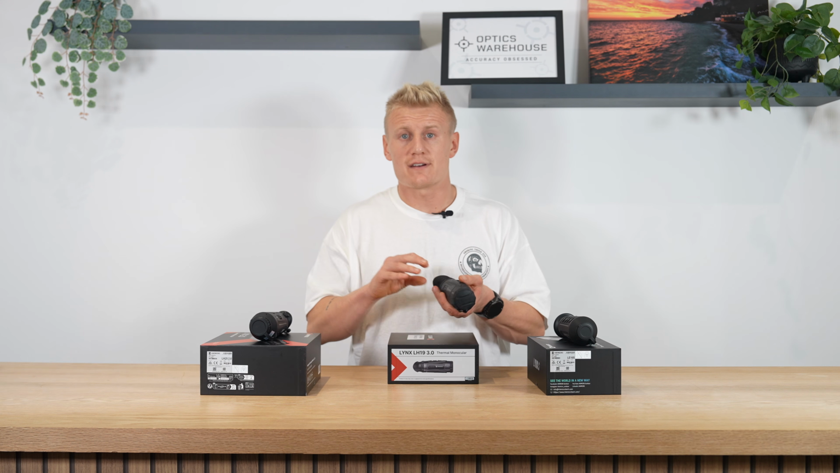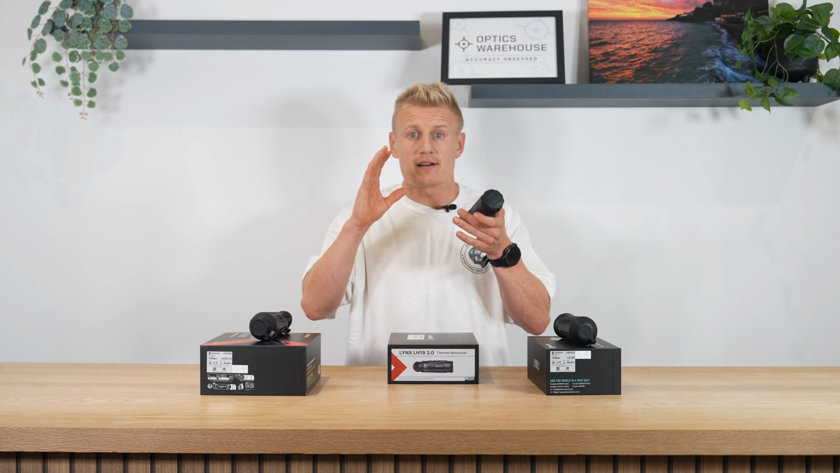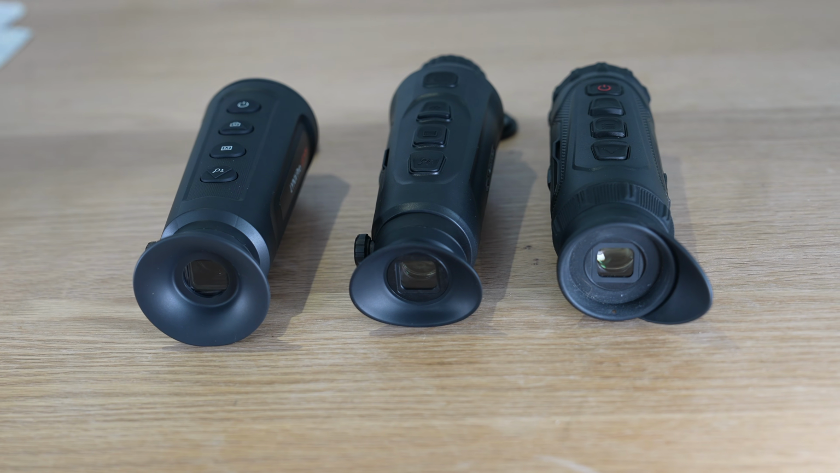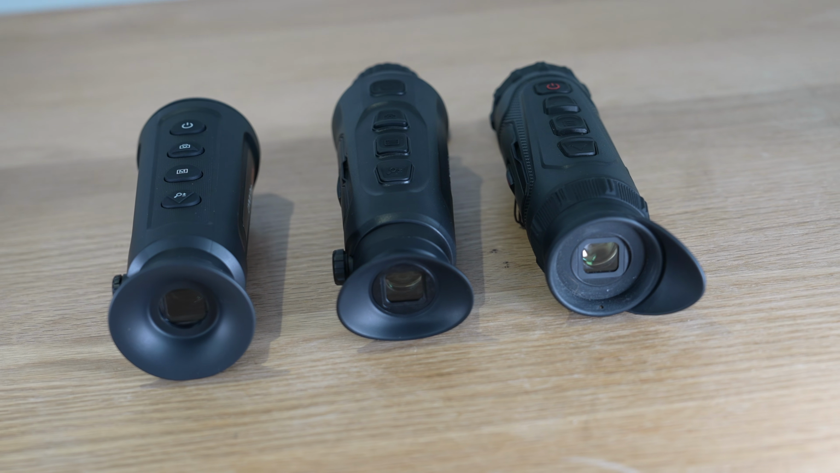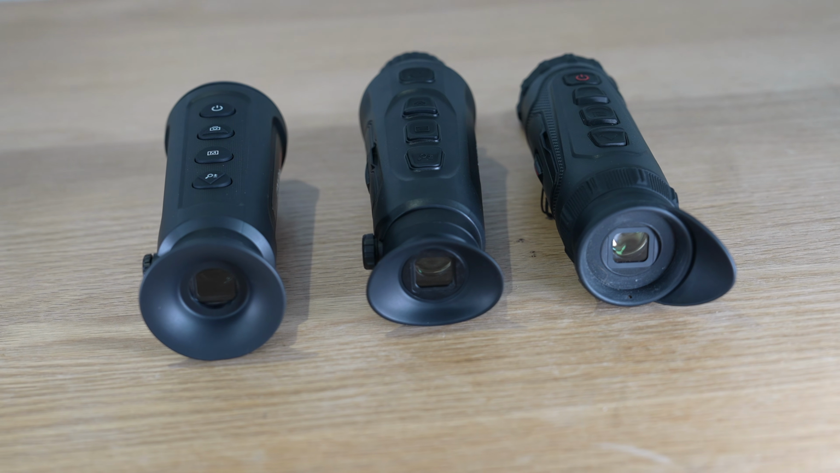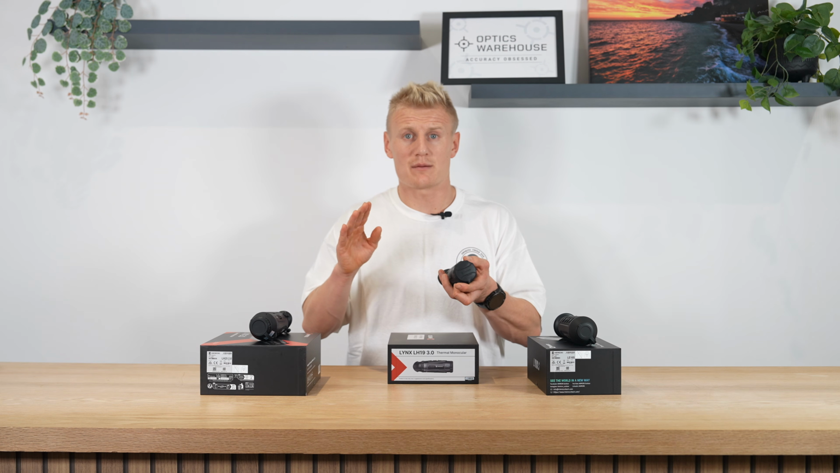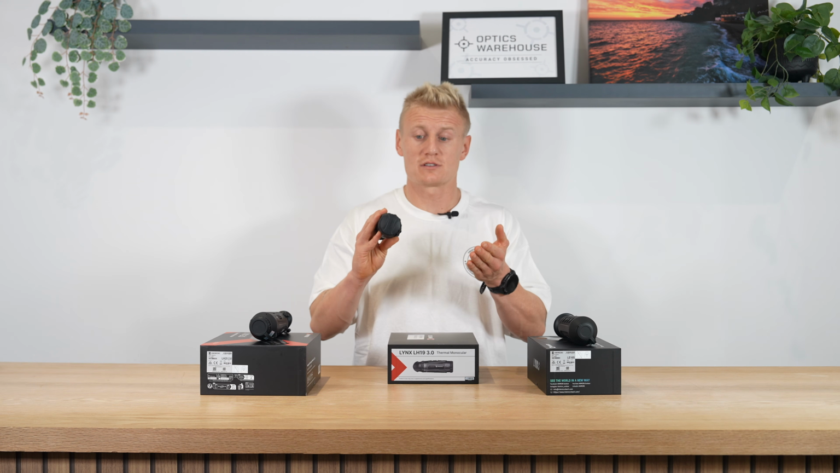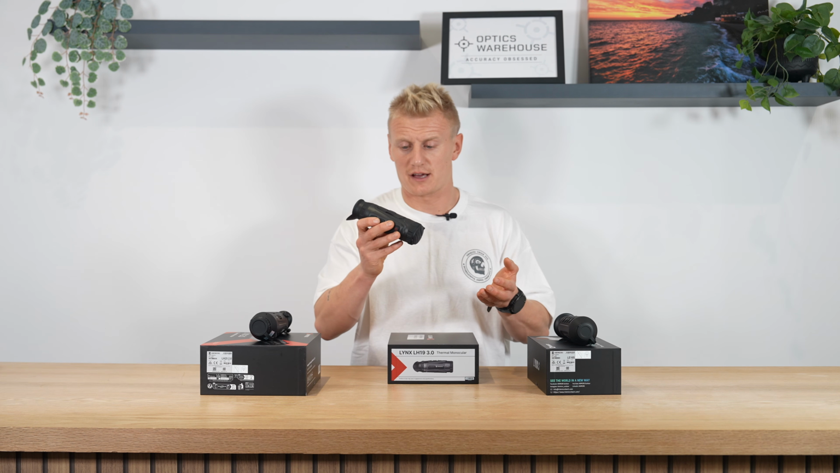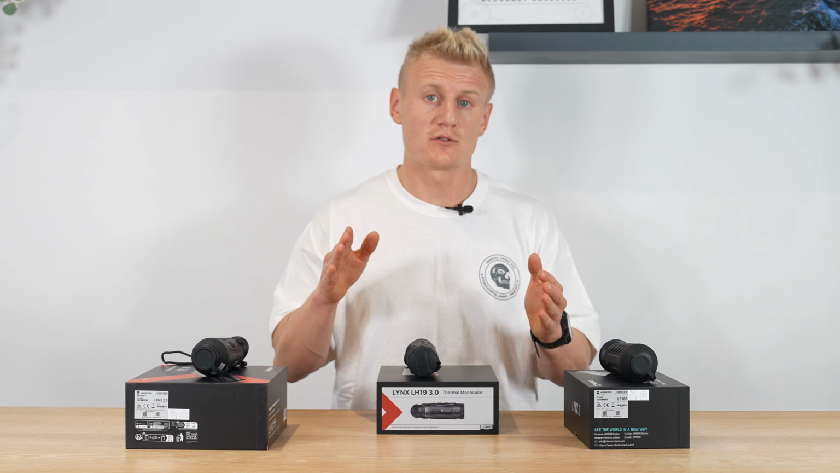The reason is they've upgraded to a nice AMOLED screen, and it is a very nice size, so it provides you a really friendly and easy to view experience. That large screen is just a game changer, especially on these entry-level units where you're looking for as many features as possible to provide you the best performance at those entry-level price points. And HIKMICRO have absolutely nailed that with that increase in the AMOLED screen that you're now getting in the 3.0 series.